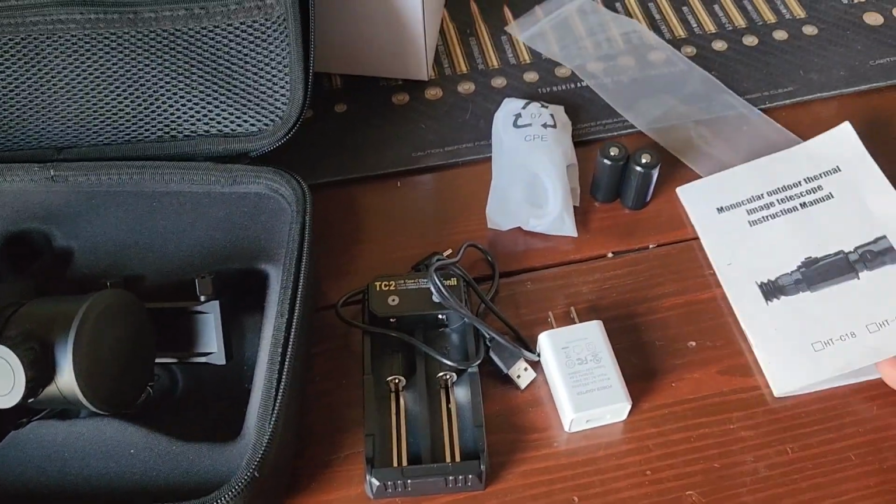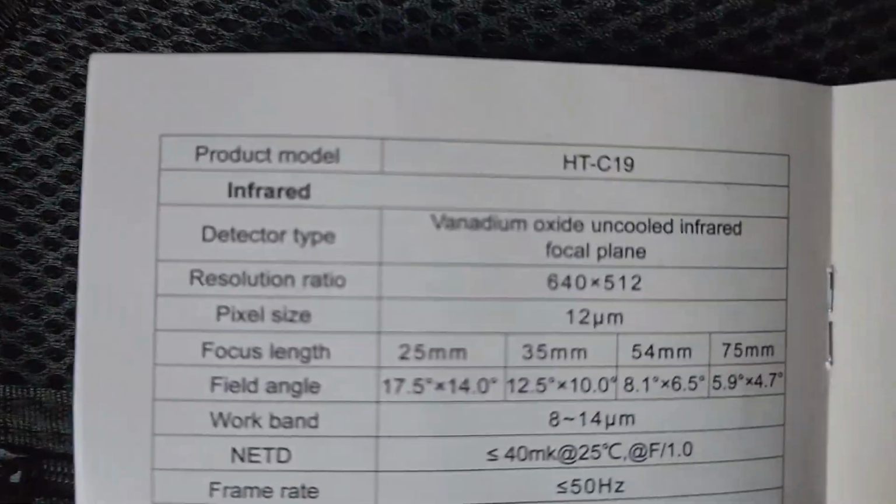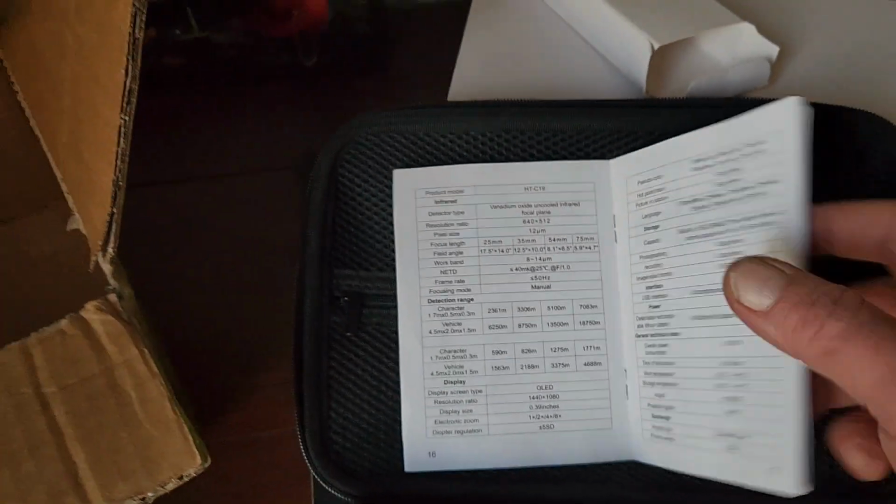The instruction manual is very good, actually. It's all in English, and again, this is some of the stats on that scope, and we're going to talk about that throughout the video.